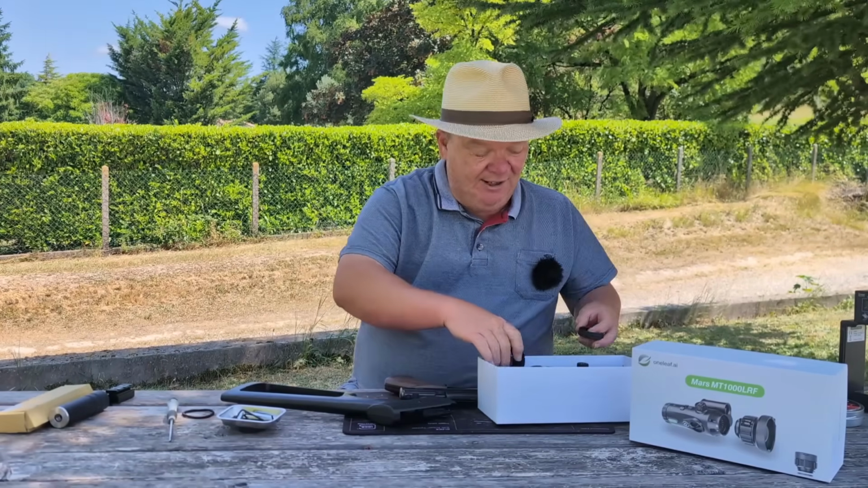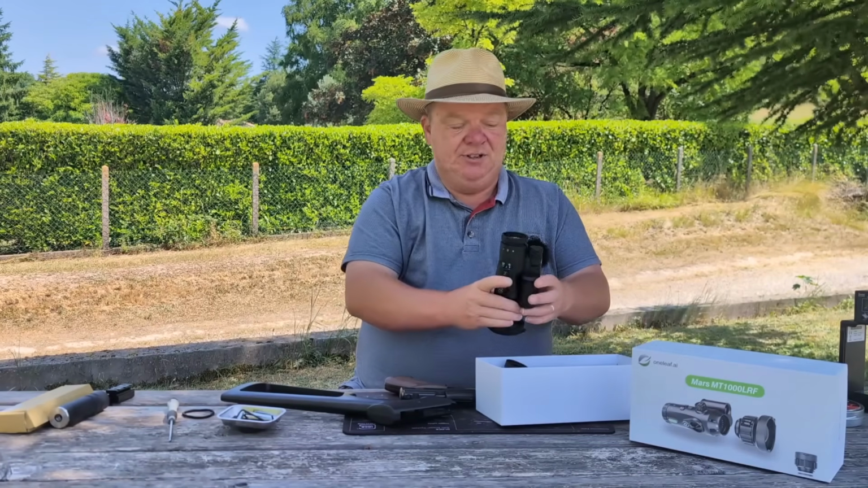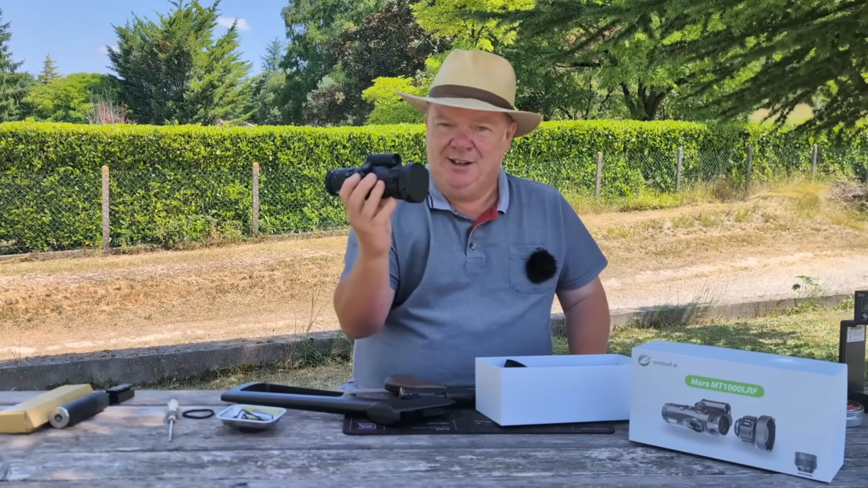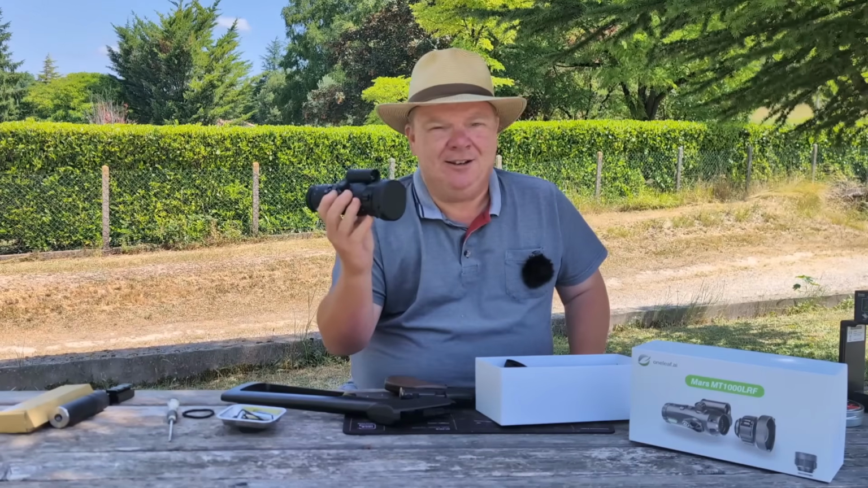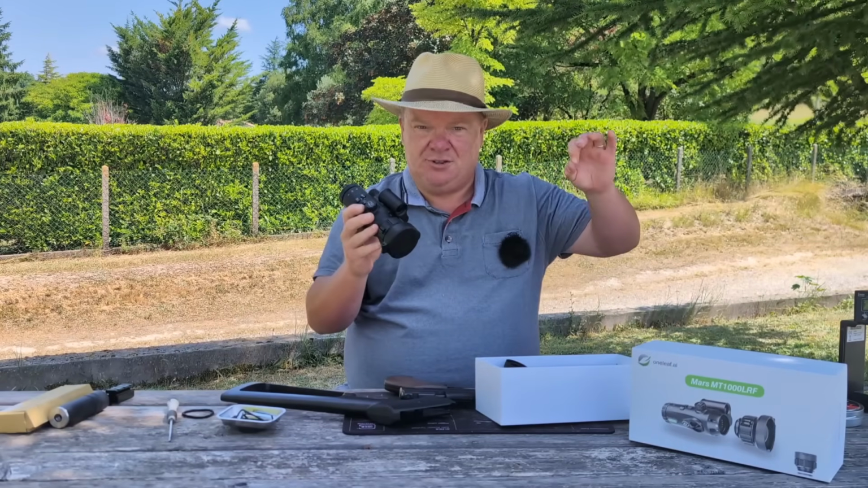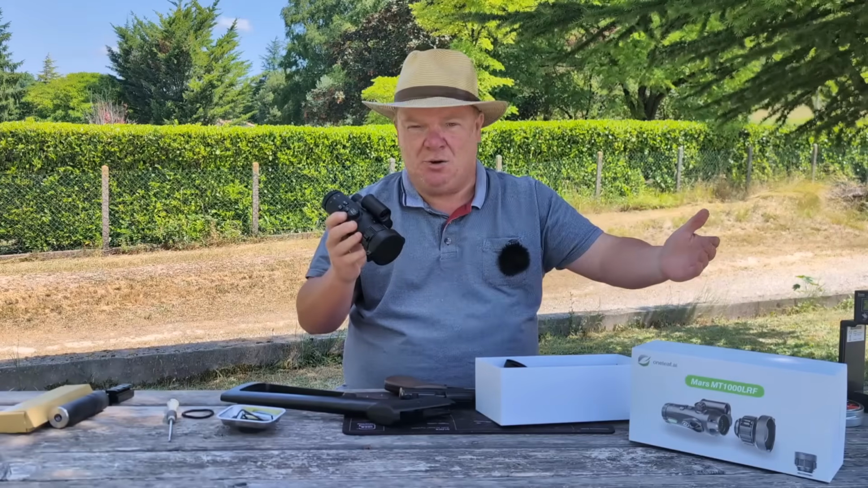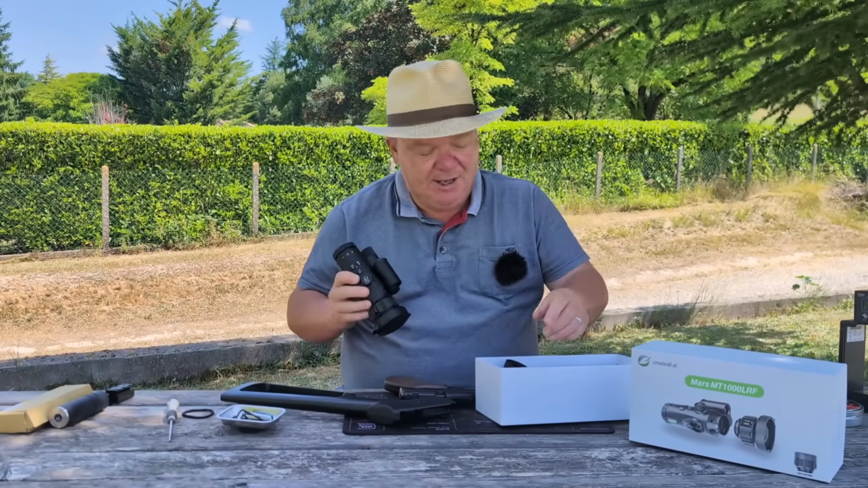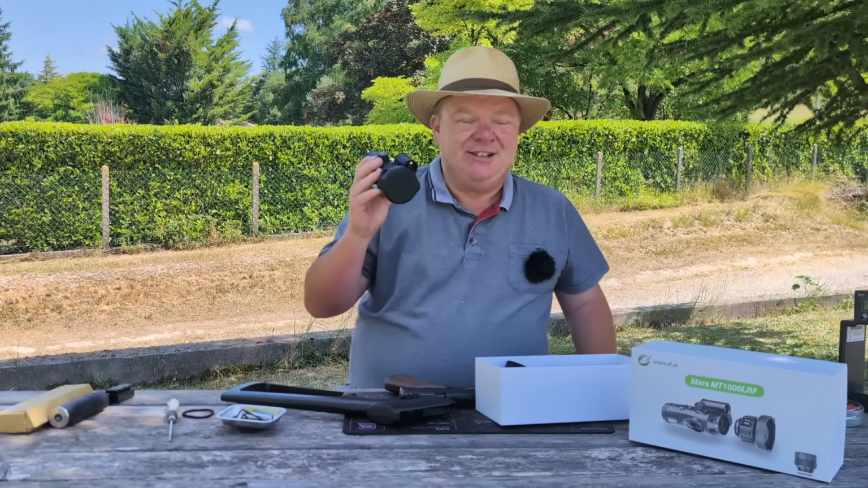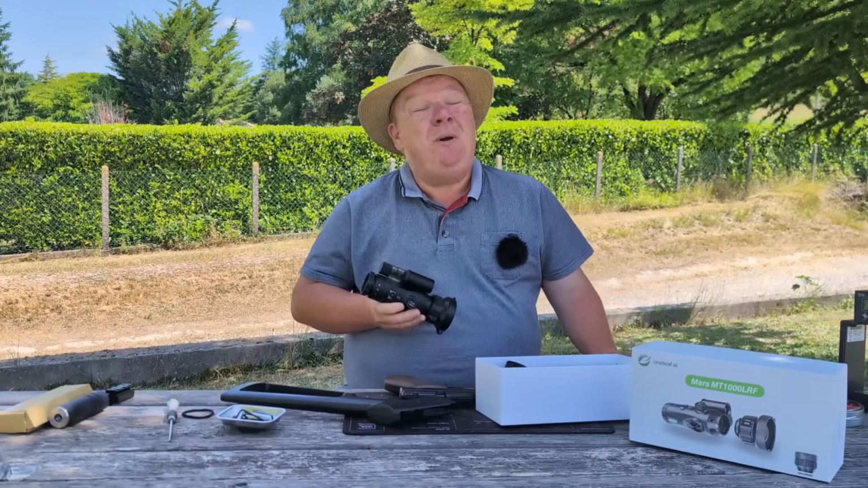Now, the reason I like this so much, and you will see this when we do this video, is the clarity of this thermal unit. I like it on one of the settings called white hot. So the hottest parts turn up white, and it's just in monochrome. It's just black, white, and shades of grey. More than 50, I expect. But the clarity is such that the detail is amazing, and I think I can use this in the daytime as well. We're going to have a go. We're going to have a play.